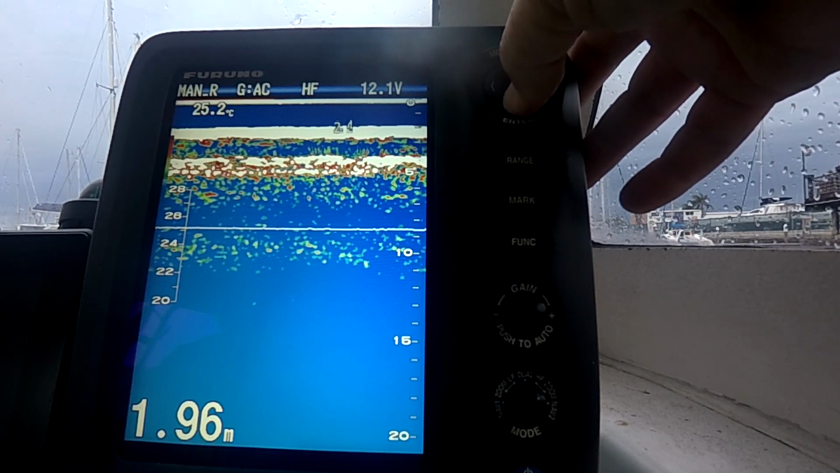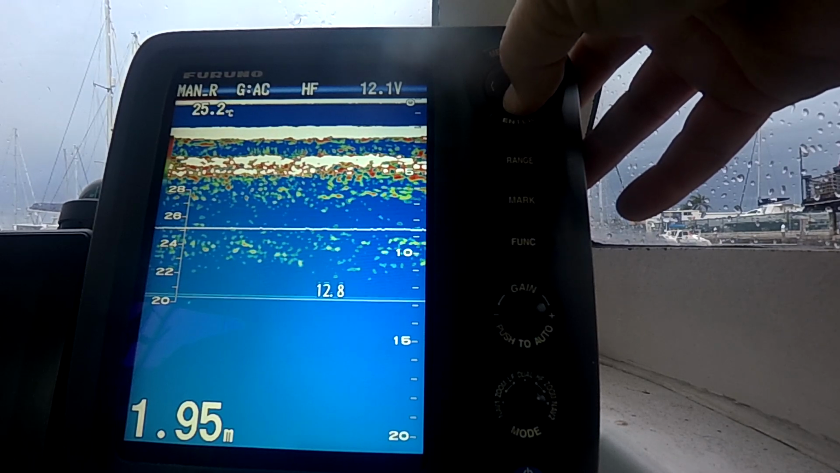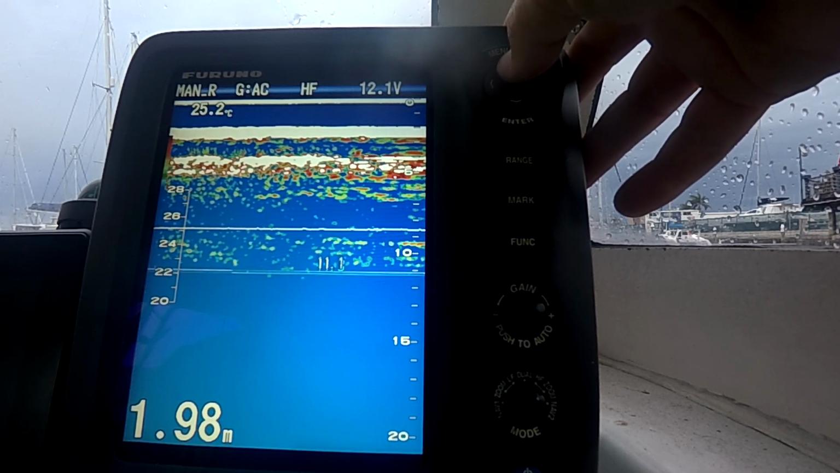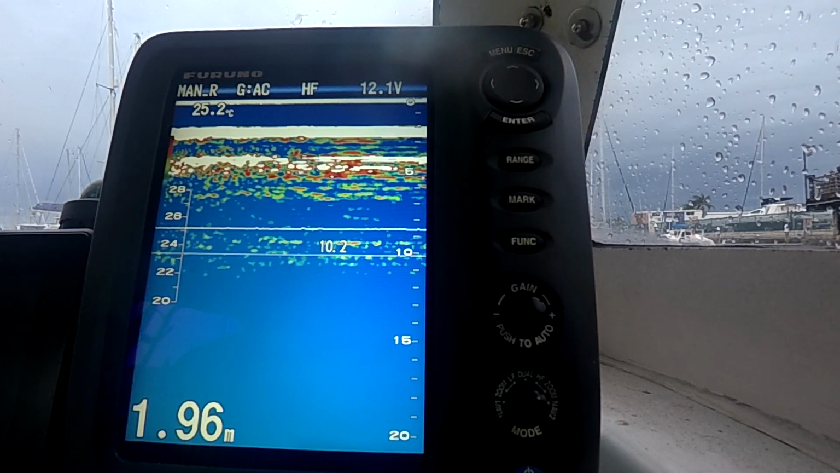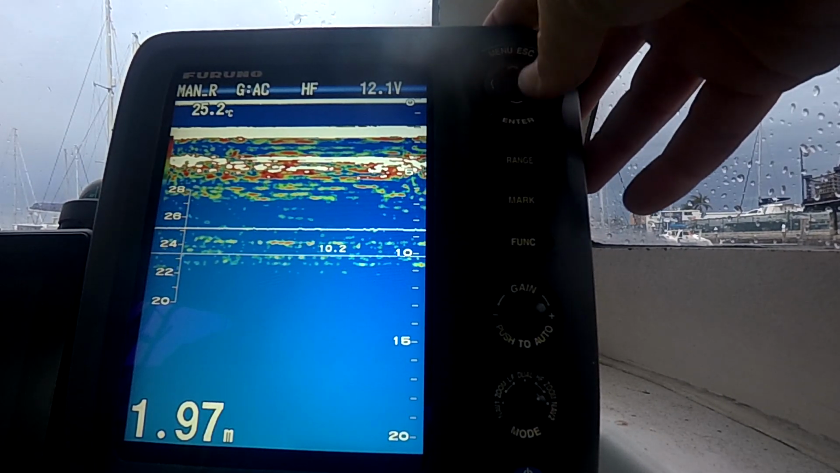This is your marker, like we talked about. So either for the marker zoom, or maybe you're marking a whole pile of fish coming through at 10 meters, and you can put that cursor onto them, then run your downrigger at that depth or whatever. So that's available to you.